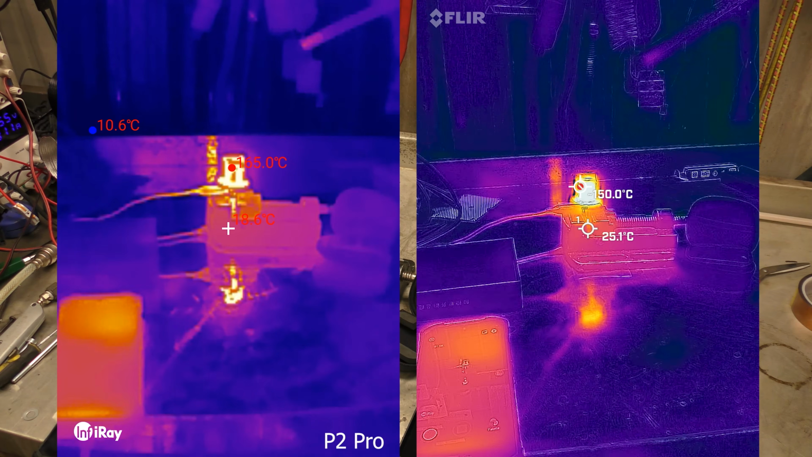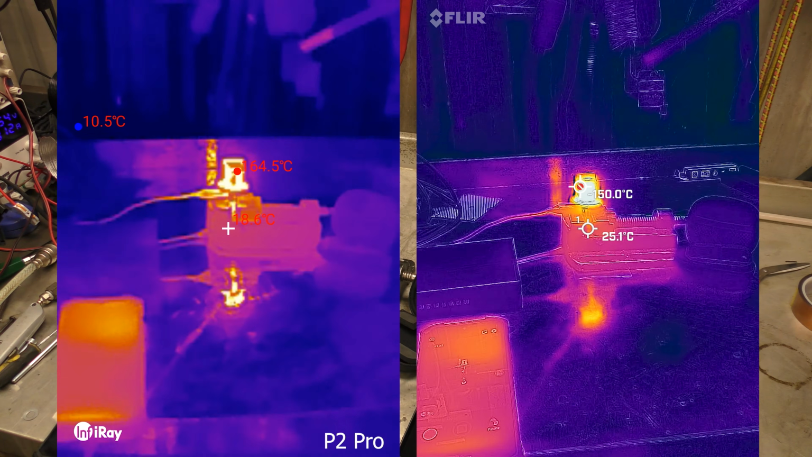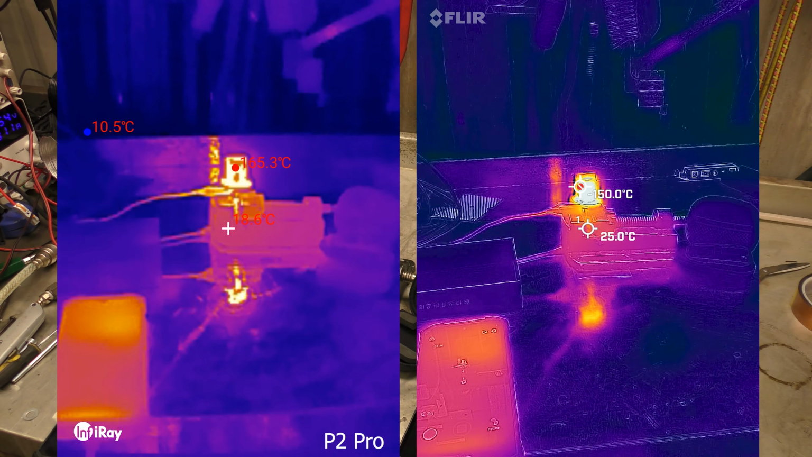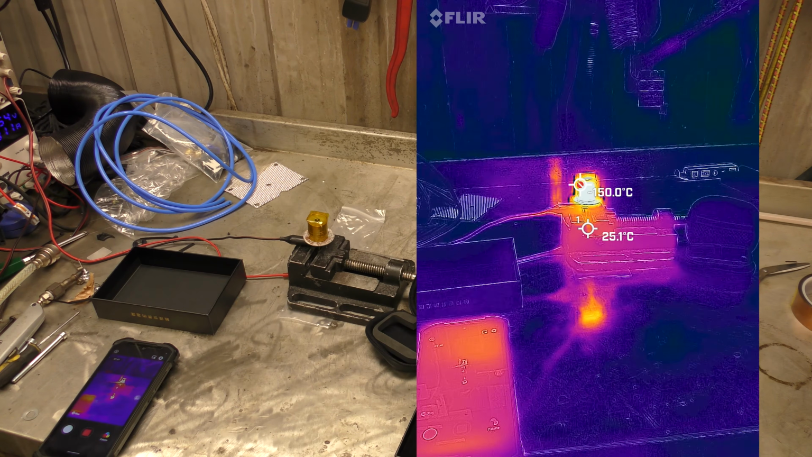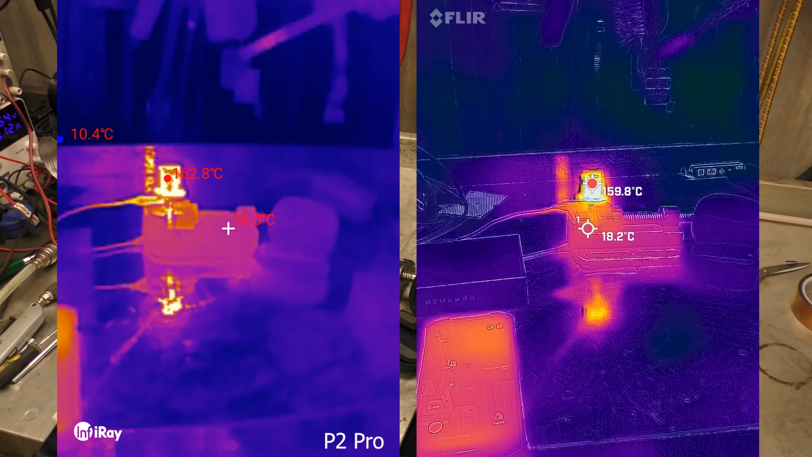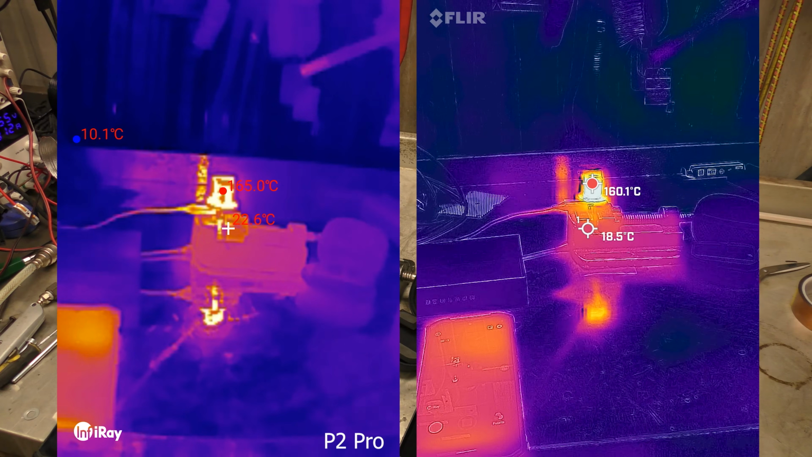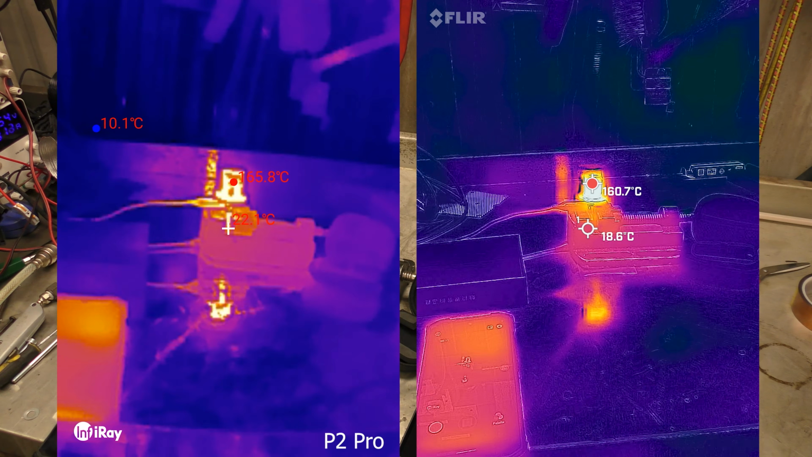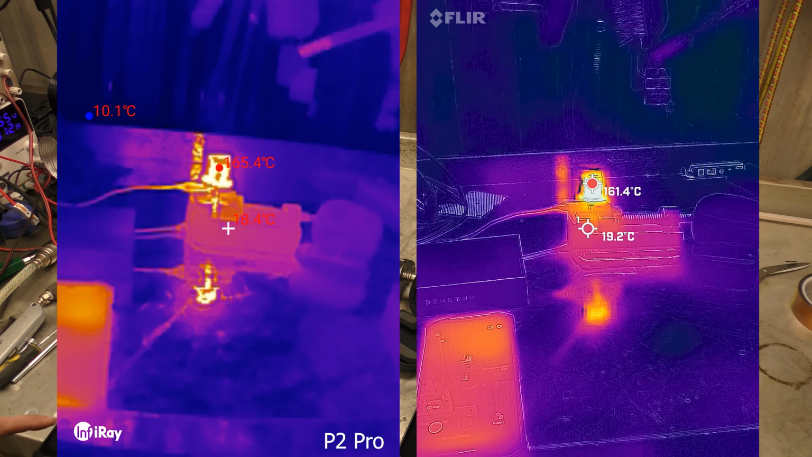So the P2 Pro is showing 165 degrees for the glow plug, and the Flir's showing 150 or over 150. Right, I'm going to stop these videos. So Flir says 150, 160 at the very hottest point, and the Doogee says 165. Okay, that's close.